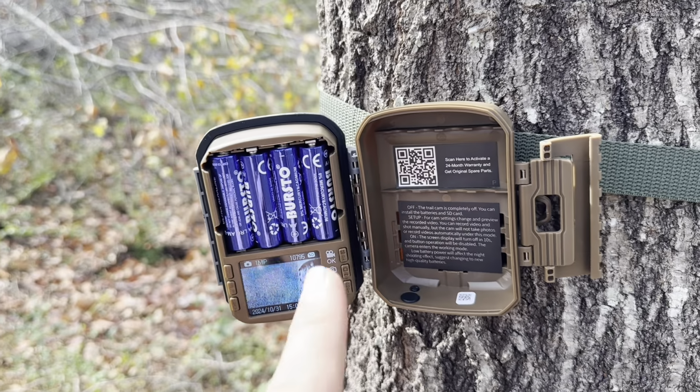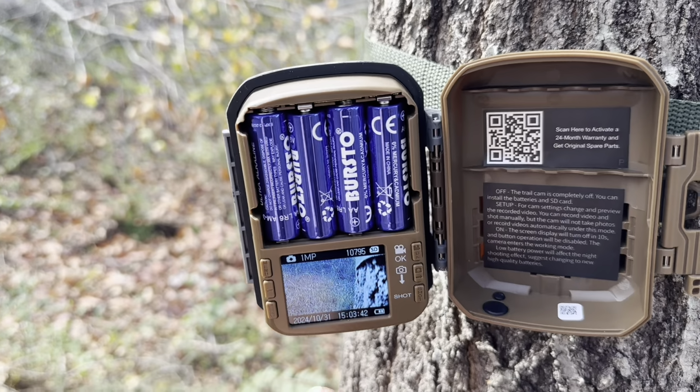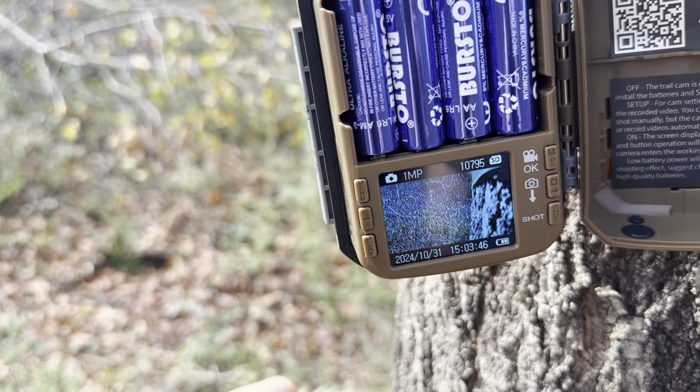Today I'm just going to be doing a quick review on this Punvoe trail camera that I recently purchased online. I just want to be showcasing the camera itself, how it looks with nighttime view, that sort of thing.